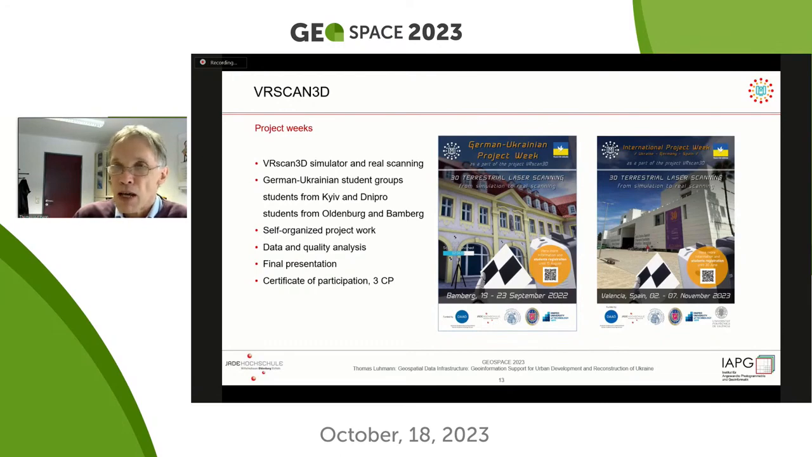So they had to plan and organize their work by themselves. They had to do data and quality analysis. They had to correct their mistakes. They had to repeat their measurements if it was not correct, do a final presentation, and got a certificate for participation and 3 credit points. So next, in 2 weeks, we will all travel to Spain and we'll repeat this in the environment of the University of Valencia, where part of our staff and your staff is now located.